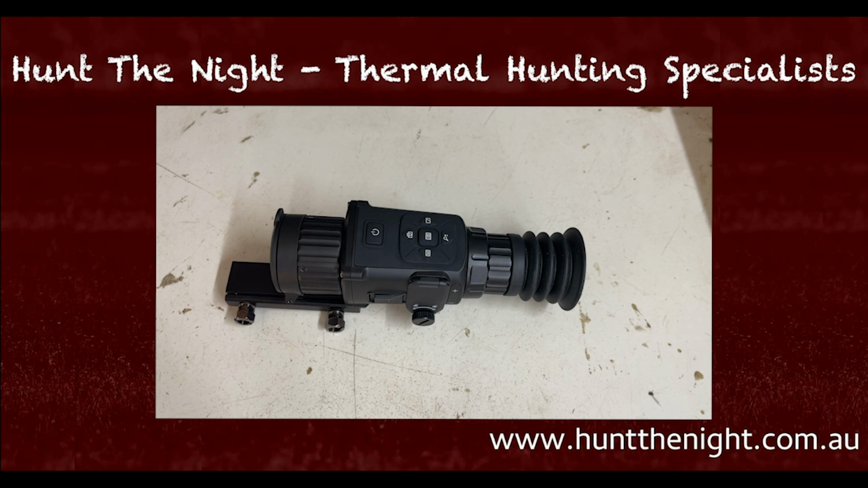Now, when it goes up in price on July 1, and we don't know what that new retail price is going to be, will it still be the best scope in its class in terms of being a 2x 384 $3,000 scope? No, because it will no longer be a $3,000 scope. I think this scope's going to struggle if it gets up to $4,000, because then you get things like the Nightteq MS42, which is a great scope. It's got the image quality. It doesn't have all the bells and whistles, but it's a great little scope.